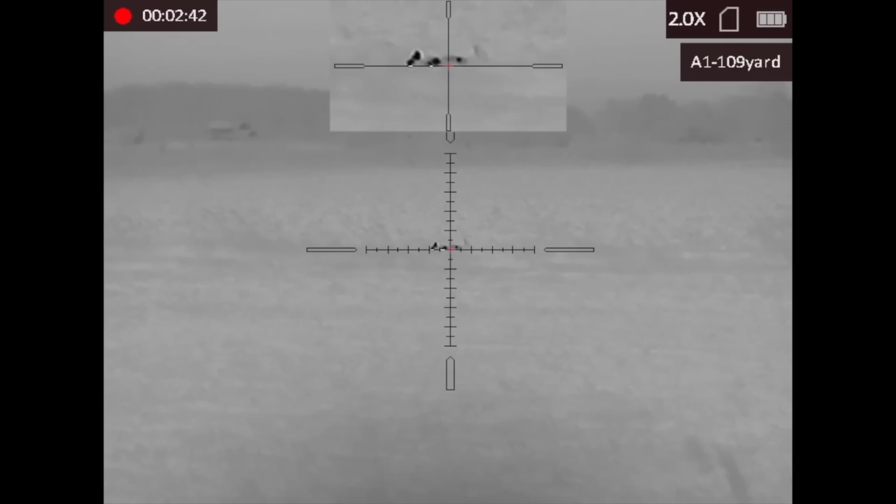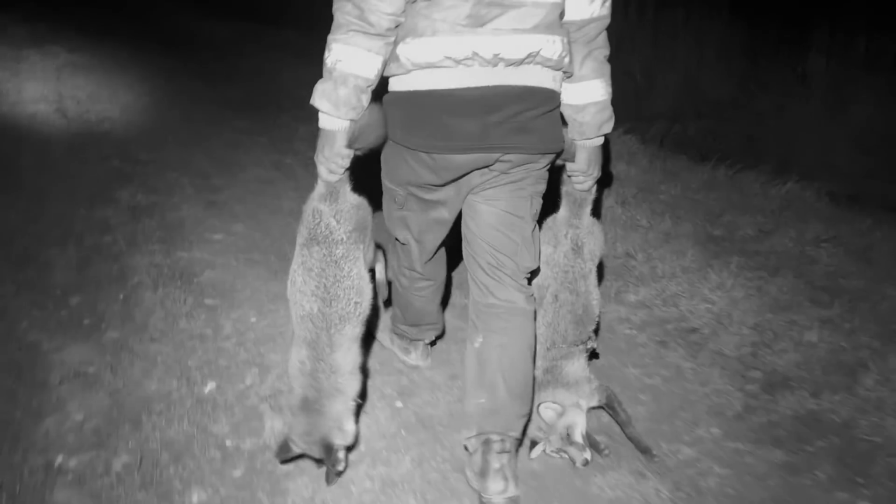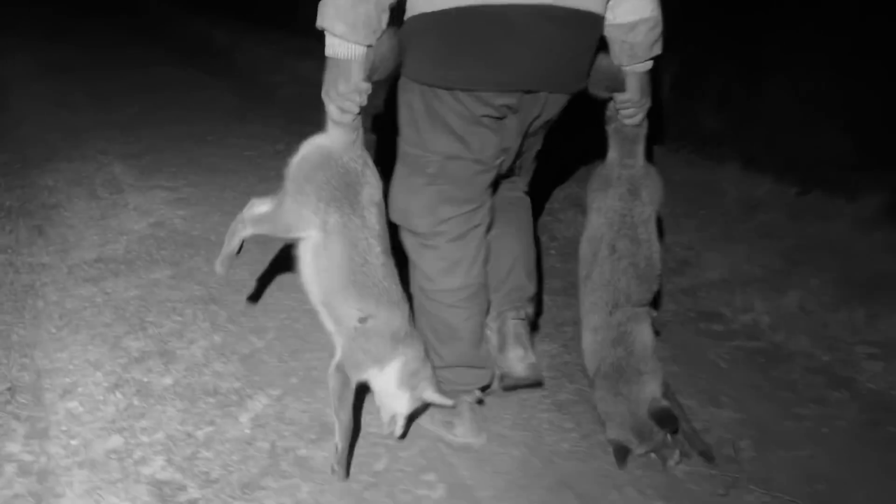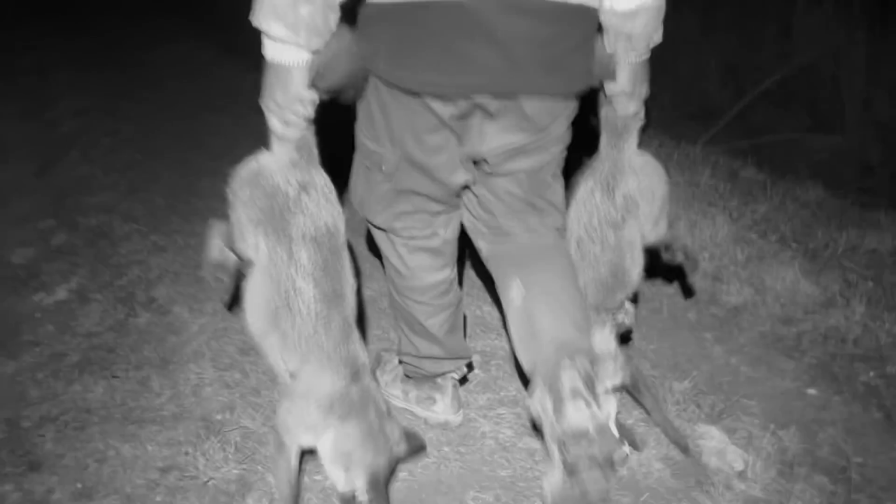That's better. No runner that time. There's quite a size difference, isn't there, between the two? Yeah. Apart from the fact that you can see how wide she is. I know. Yeah.